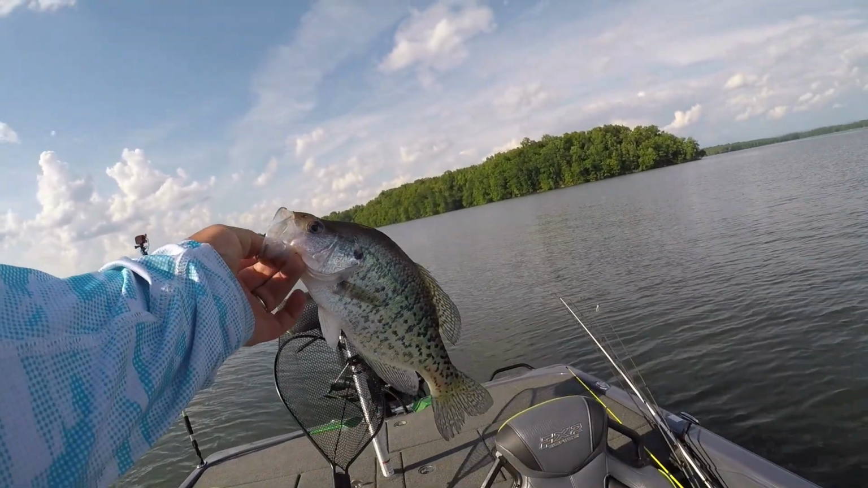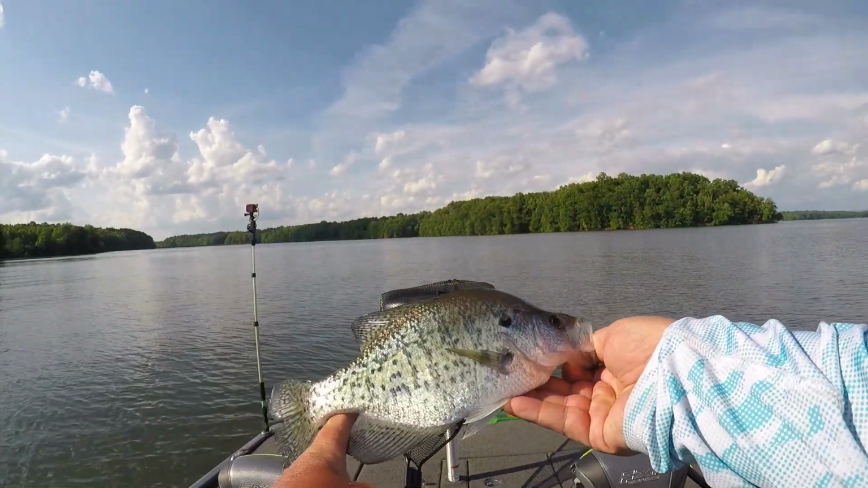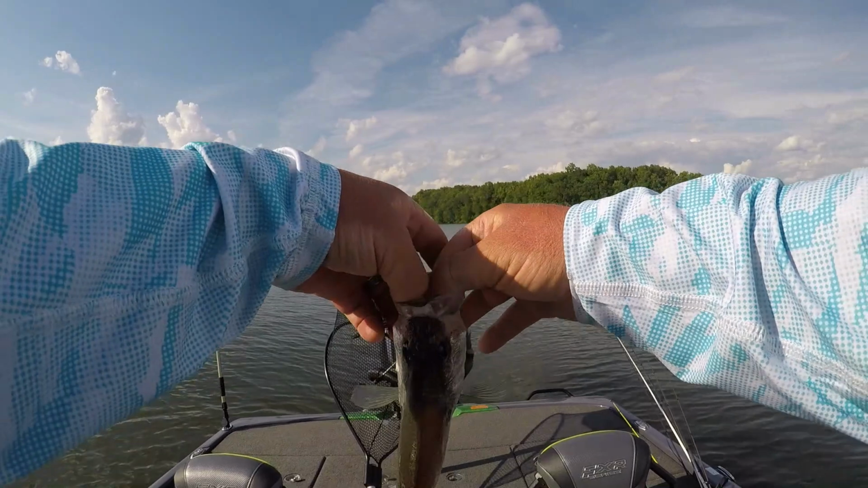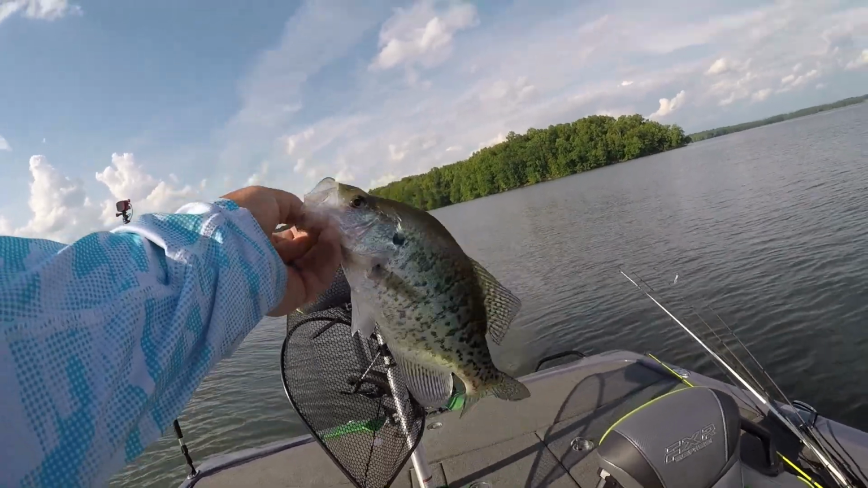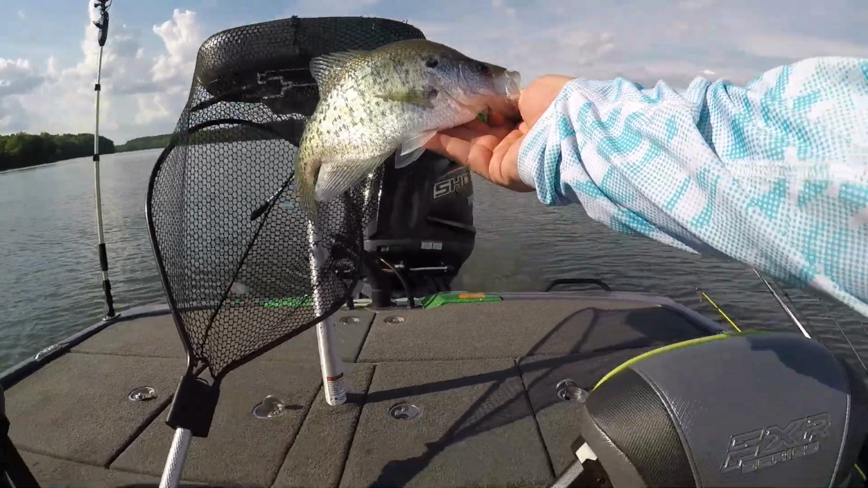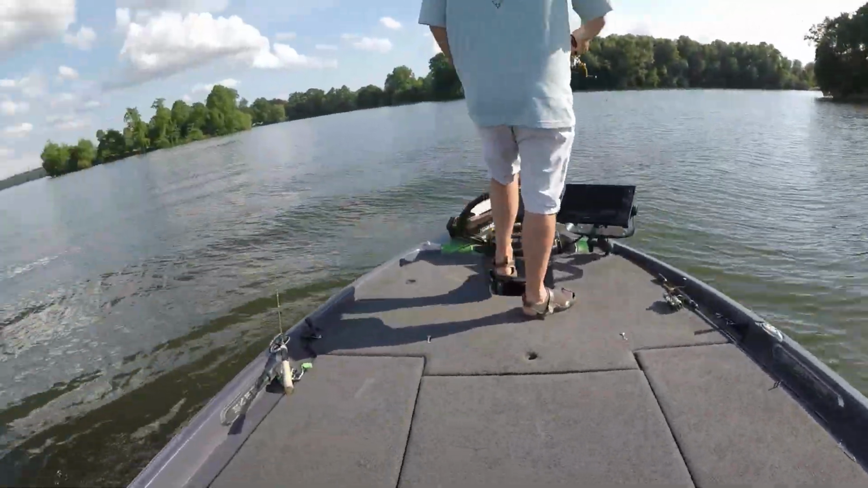Guys, we're out here just looking for schools of crappie that are coming out after the spawn. All of these are post spawn crappie. We've done a lot of idling today and a whole lot of nothing. But if you can find a little piece of structure out in the right depth, you will get bit by crappie occasionally. A lot of them are just roaming.